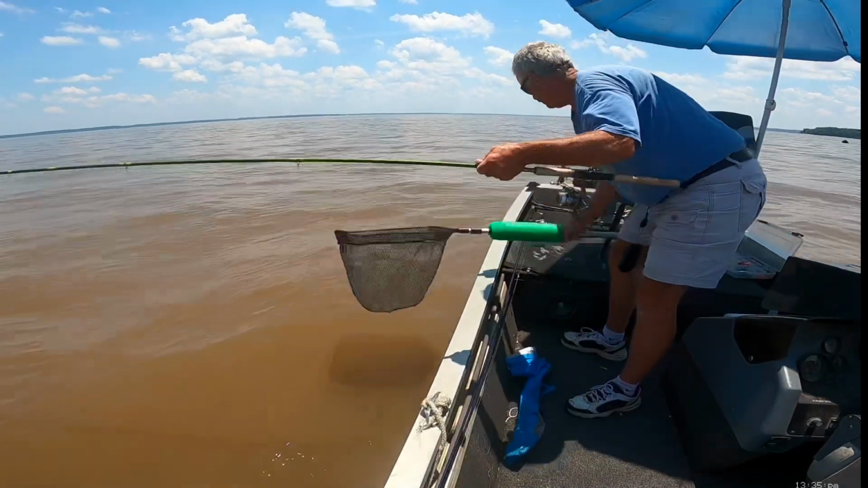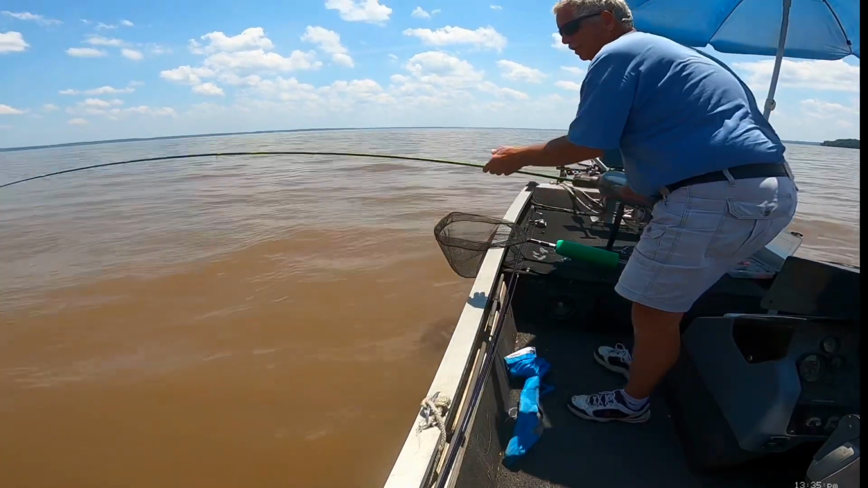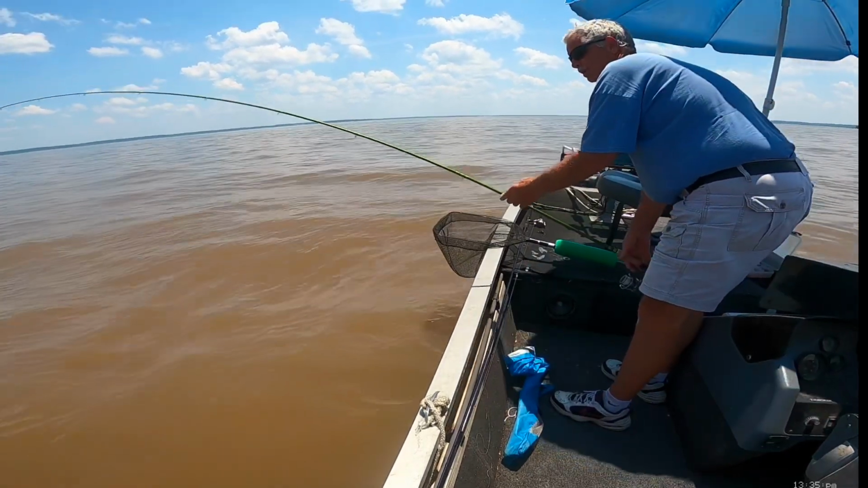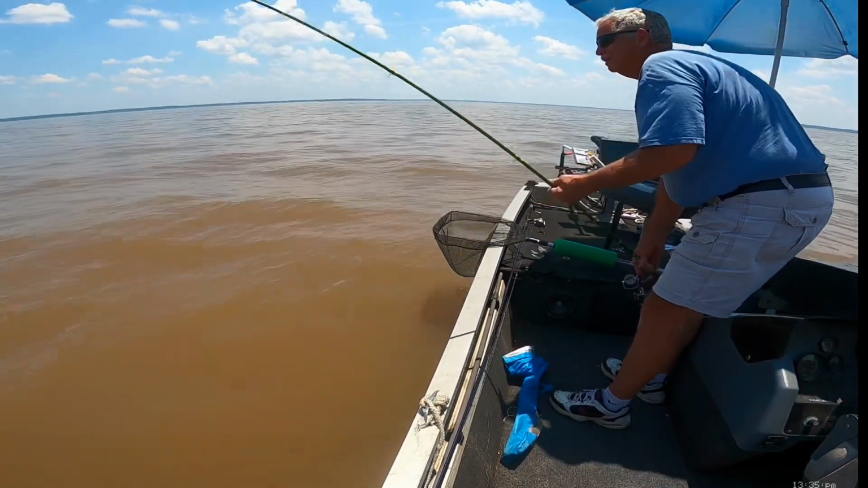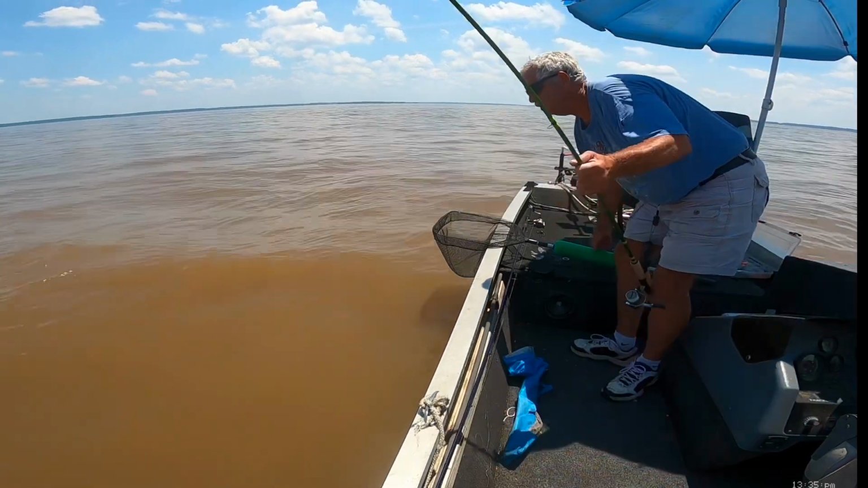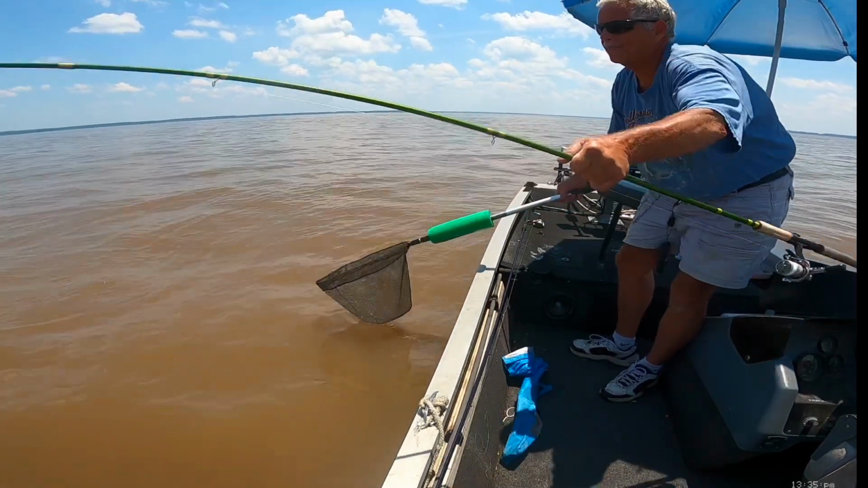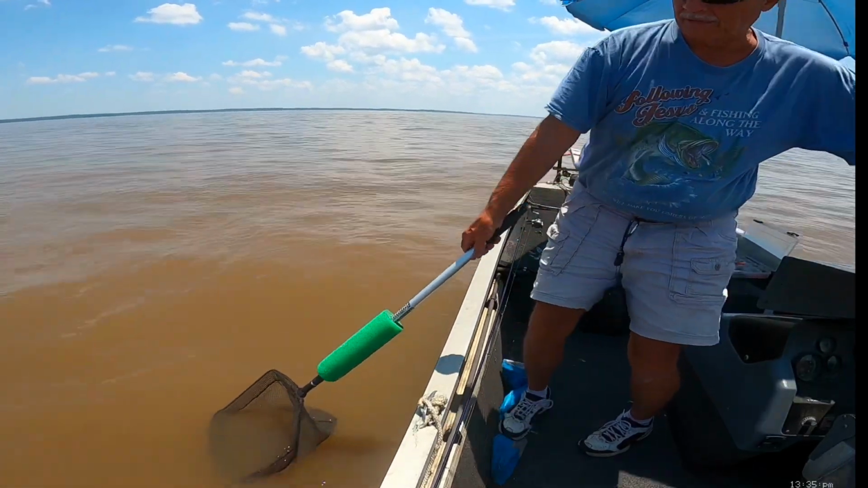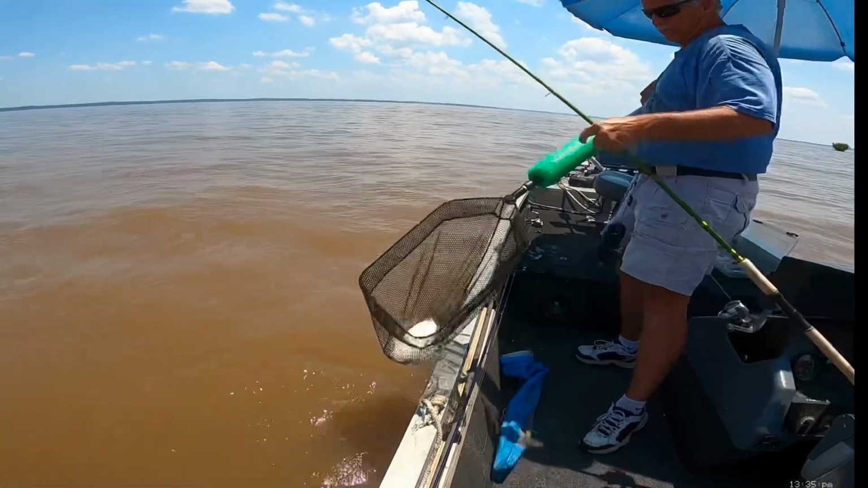Man, that's a heavy feeling fish. It may not be, but man, he feels heavy. I'm telling you. Oh yeah, he got some big shoulder on him. Oh yeah, it's gonna be a real villain right here if I can get him in the boat. There he is. He wanted to ride in the boat after all.